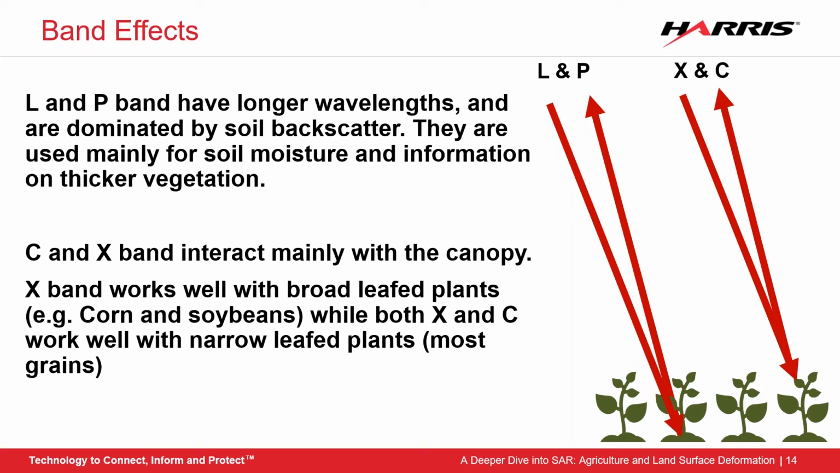We will be using X and C band examples in this webinar using TerraSAR-X and Sentinel-1 data. As such, we'll be gaining information off of the canopy and the volumetric scattering that occurs as the plants grow over time. Some other useful information is how these bands tend to react to different crop types.